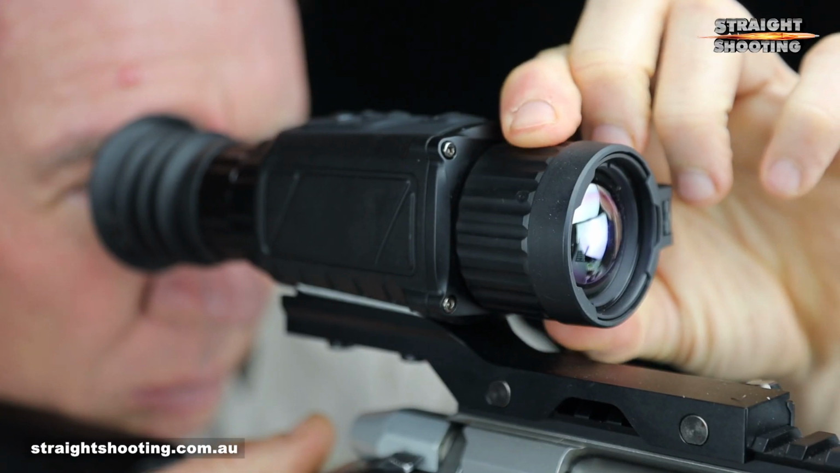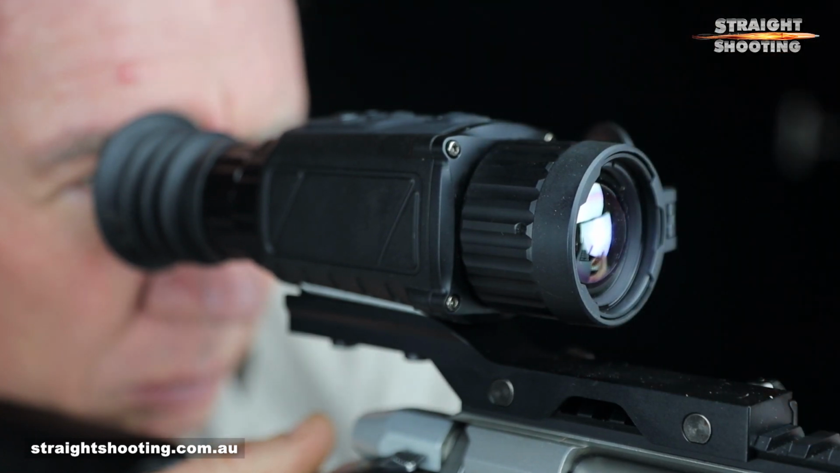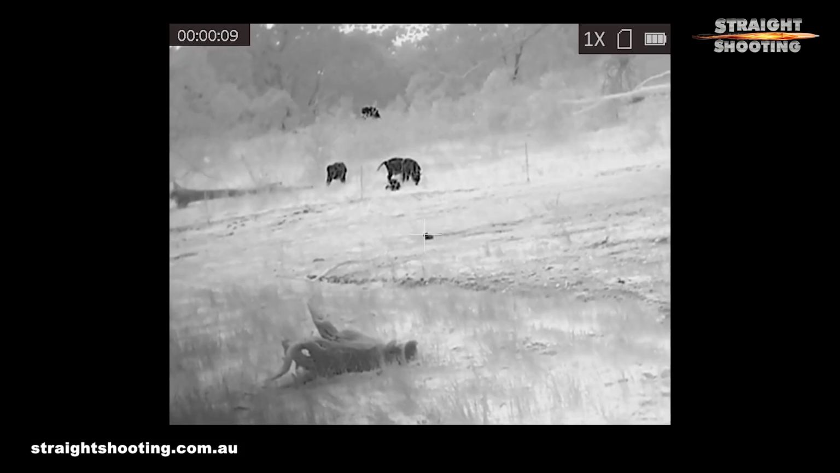HikMicro has got good results from the 384 by 288 pixel sensor. The f1 aperture and 35mm lens provide an open combination, and there's good depth of field, so you're not always searching for an in-focus image. The 17 micron pixel dimensions help keep the entire Thunder unit pretty compact too. With thermal contrast down at 35 millikelvins, it's as good as you'll get on that score today.